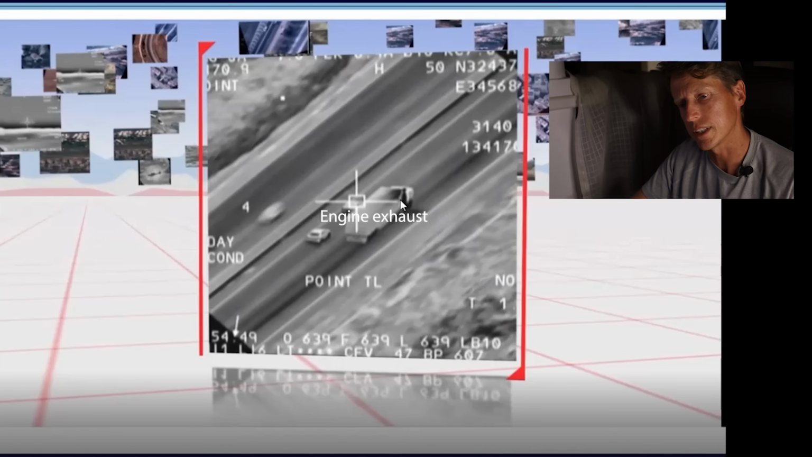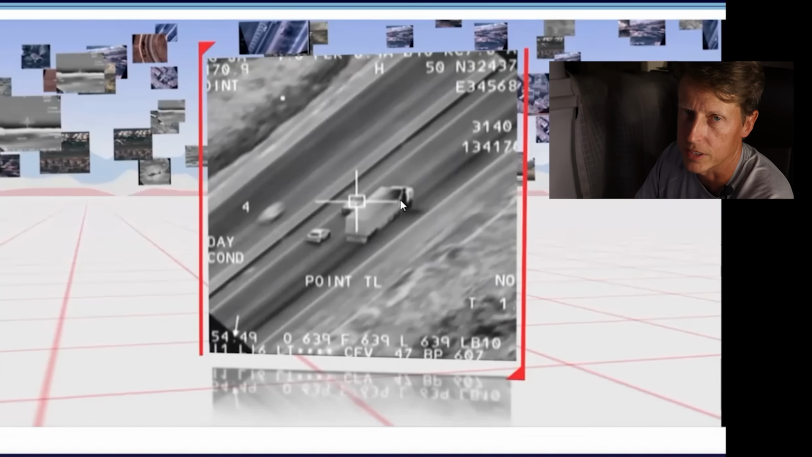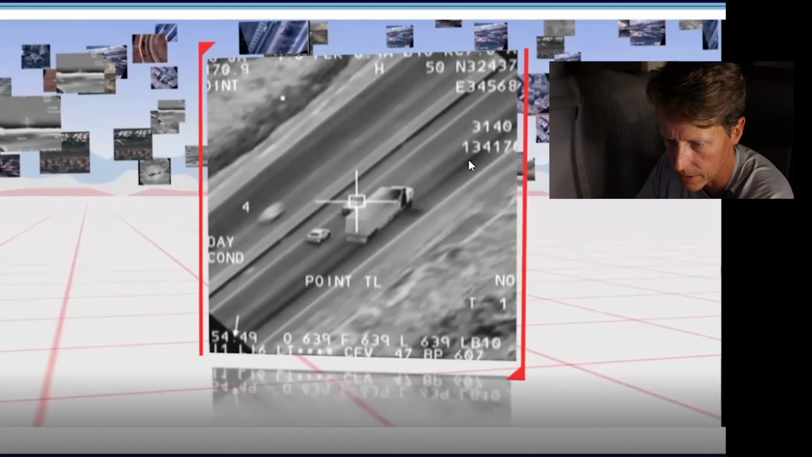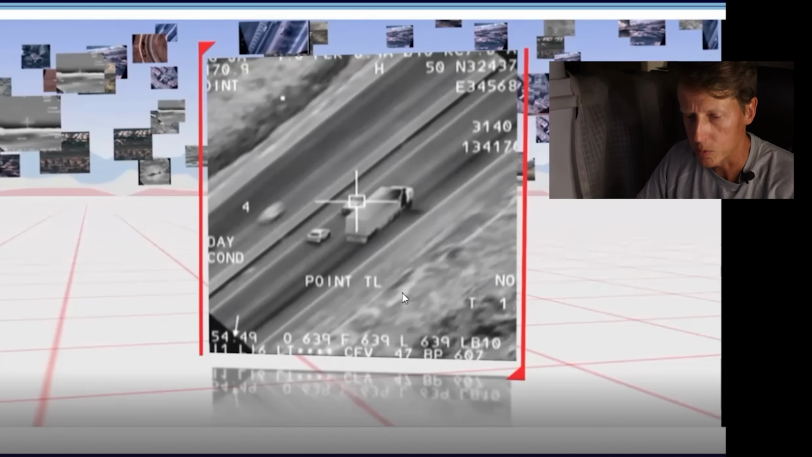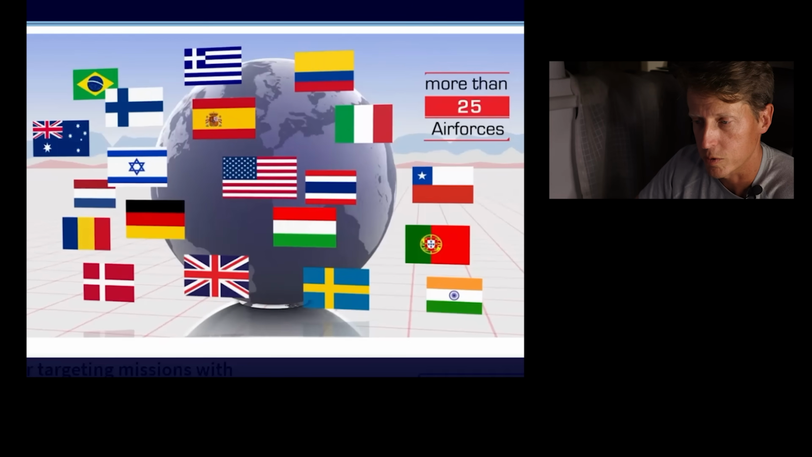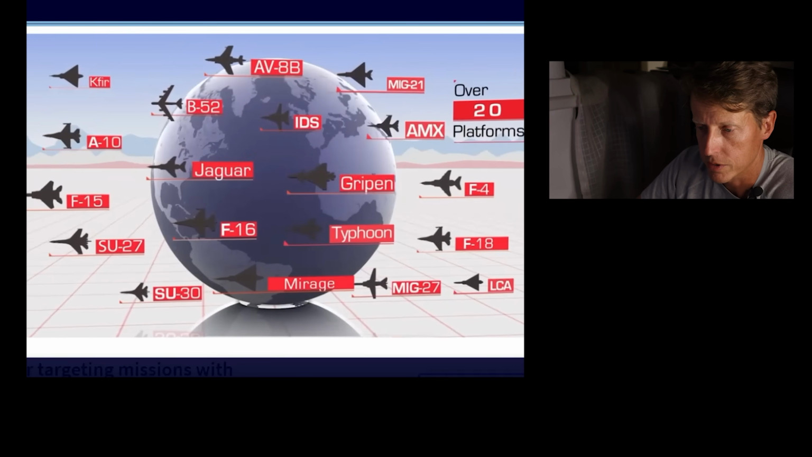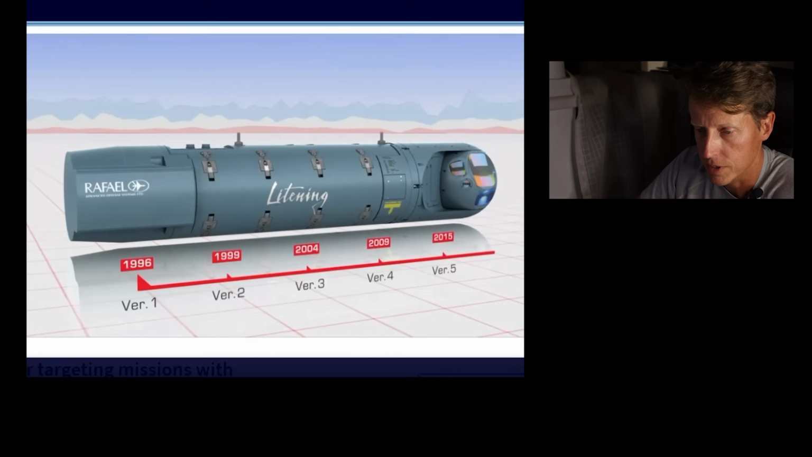Okay, so if someone's smoking a cigarette or something, you see it very clearly. So you can tell, right? Tires are going to be hot, right? This part of the ground is hot because that's where all the cars go, right? And then this is cooler. So more than 25 air forces have these pods. So interesting to see if other countries have seen it.